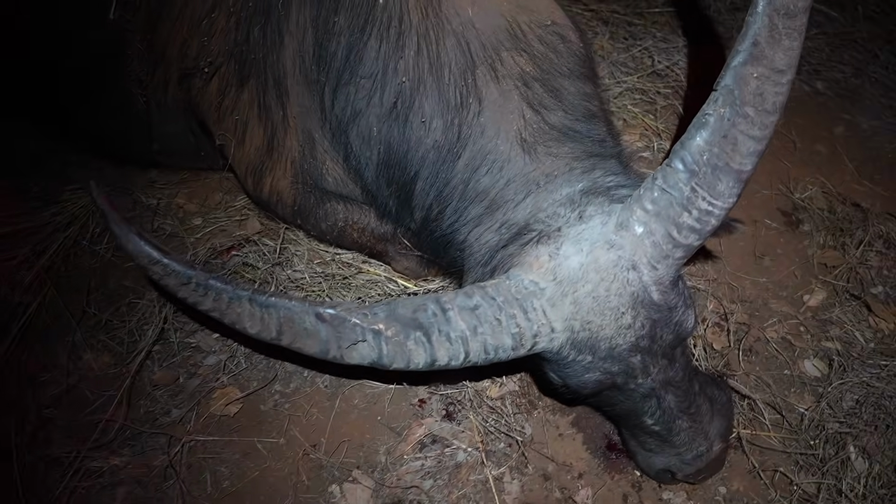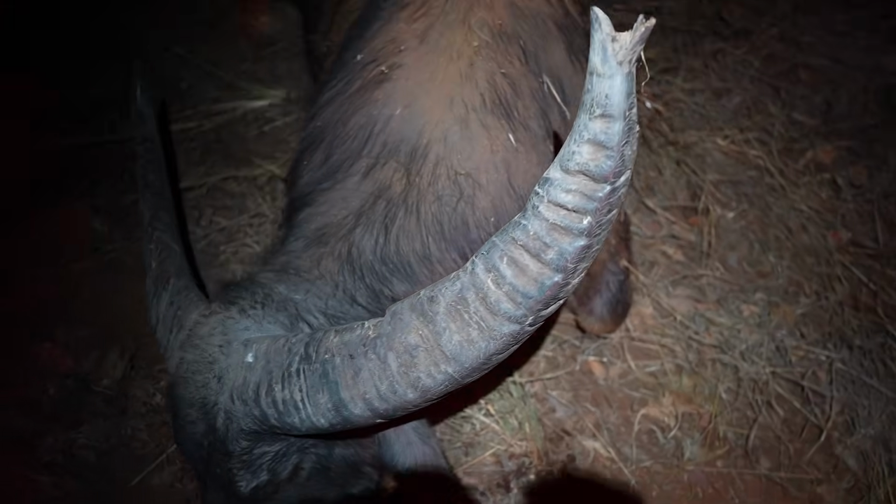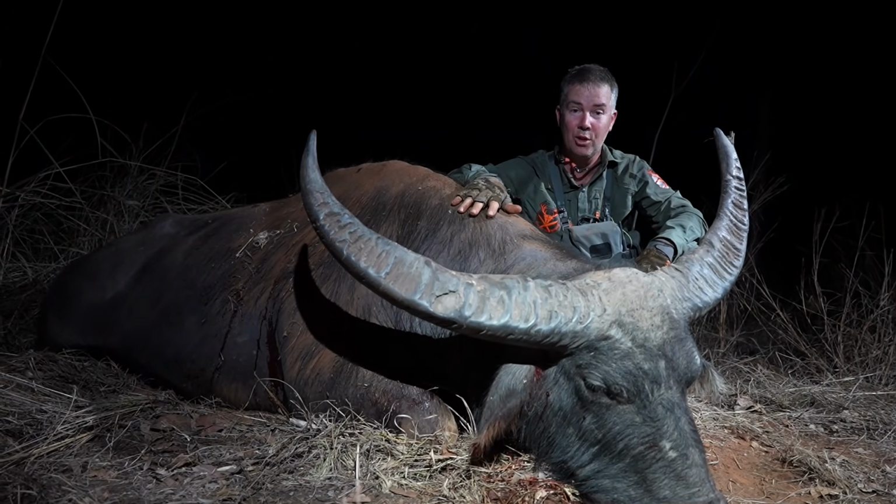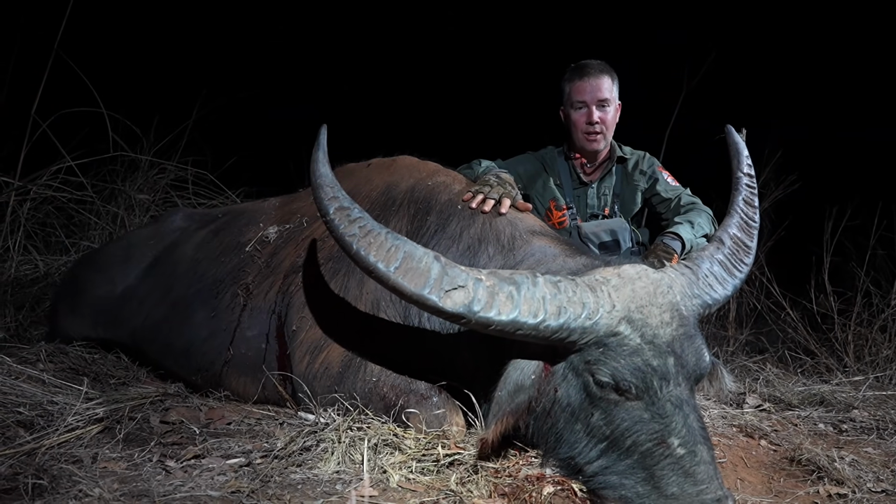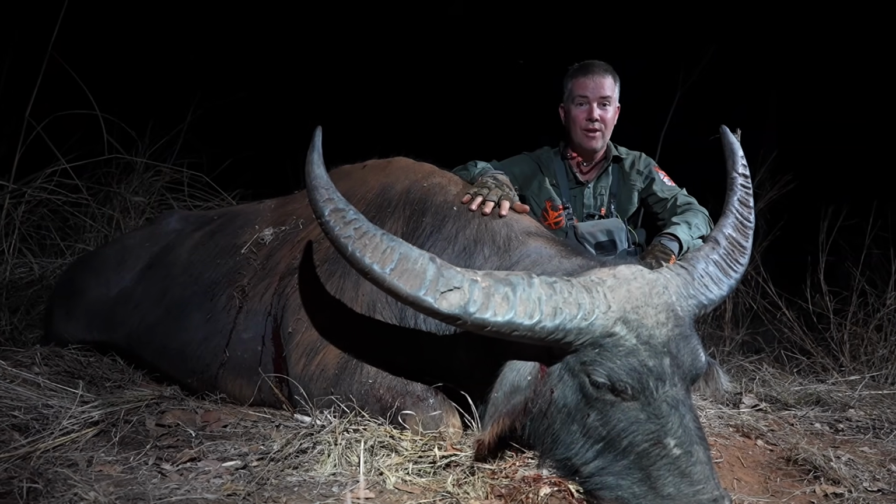I don't actually mind. I've never shot one before, but these things you truly have to get up next to realise how big they are. I didn't think I'd shoot one with a 308 or with a thermal, but I'll own that. We're out here looking for pigs and just seeing what animals are around, and you're not going to walk past one of these guys in this country where they're rounded up. So very happy with that.